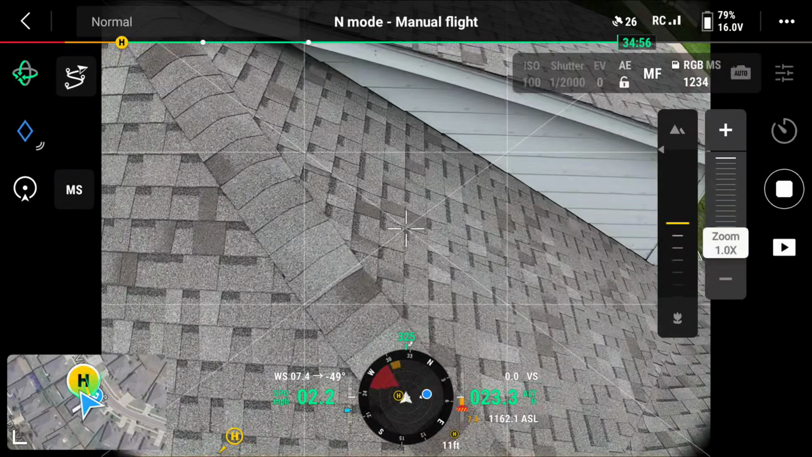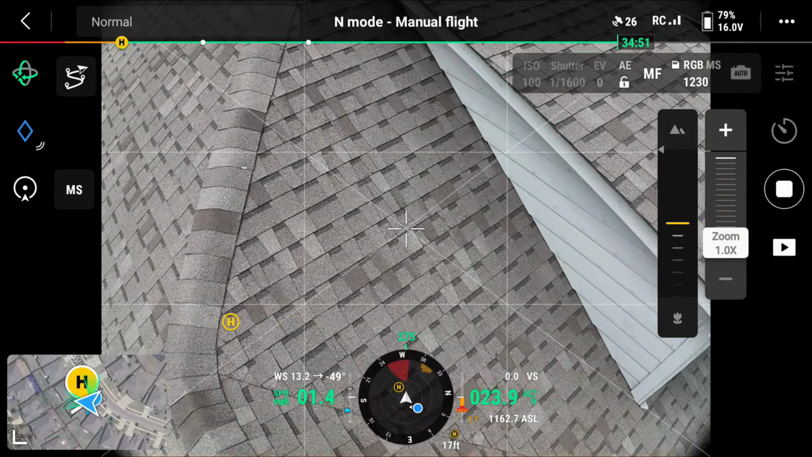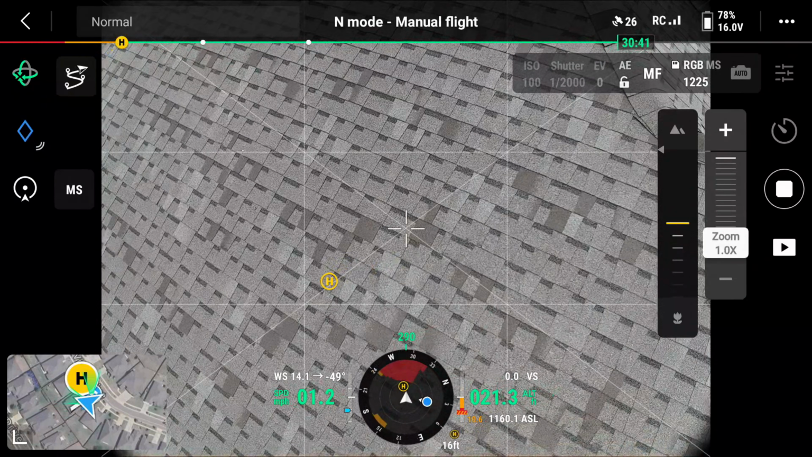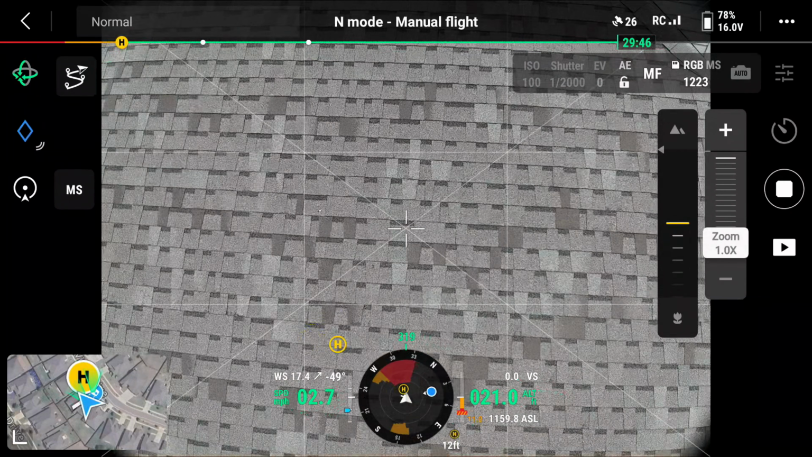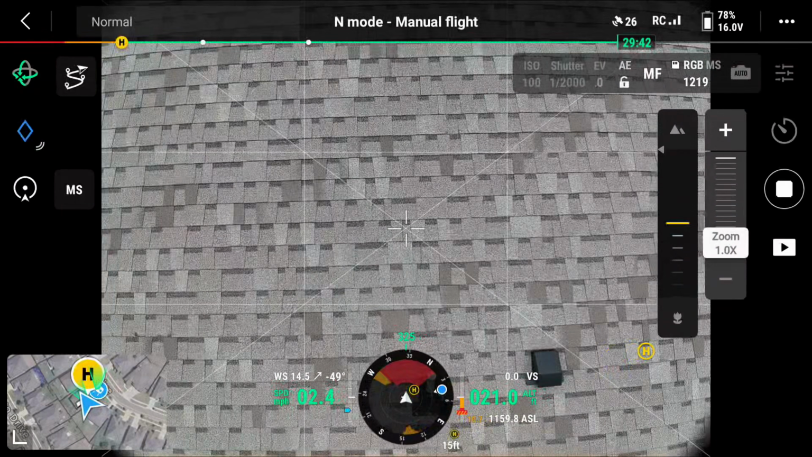So this is what this looks like, and you can go through and review these photos and find what you're looking for. You can also use certain artificial intelligence softwares to take these photos and identify any sort of storm damage. But it's really, really neat.